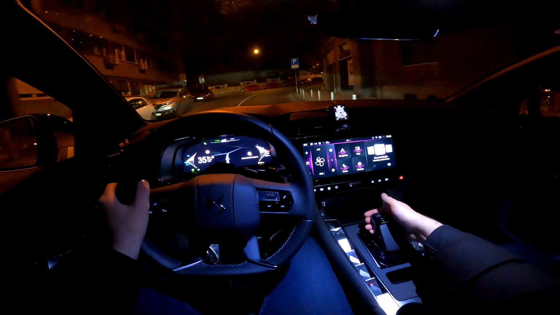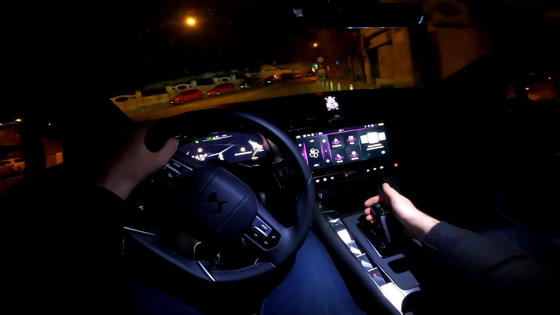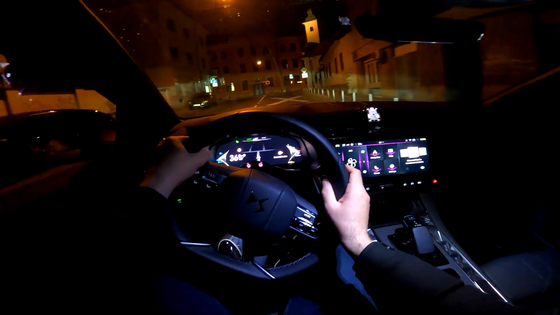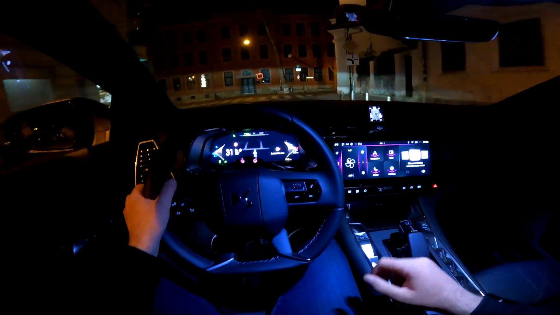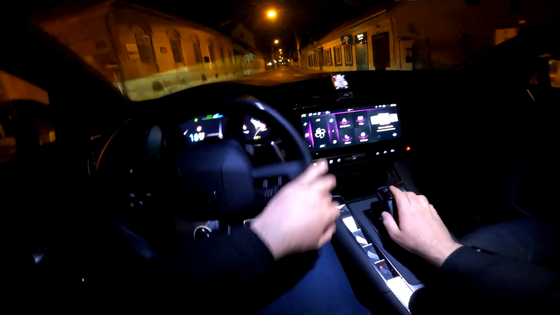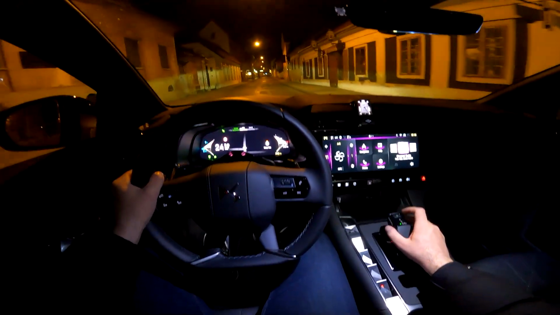And if you pull this impressive gear selector towards you, you go into B mode, which is the special mode for the maximum recuperation of energy. So you can use it on downhill sections, for example.